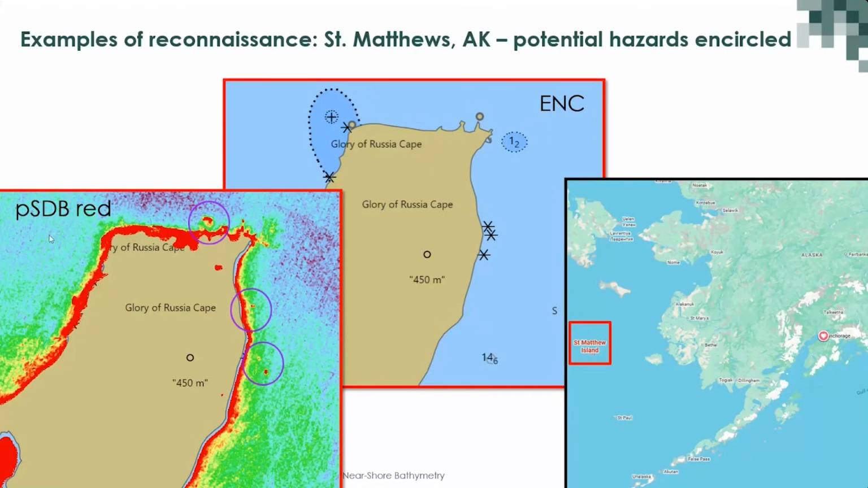The pseudo-bathymetry red example is on the left, and it shows some areas that are not captured in the current ENC chart. This helps keep the NOAA ship Fairweather safe to the best extent possible.